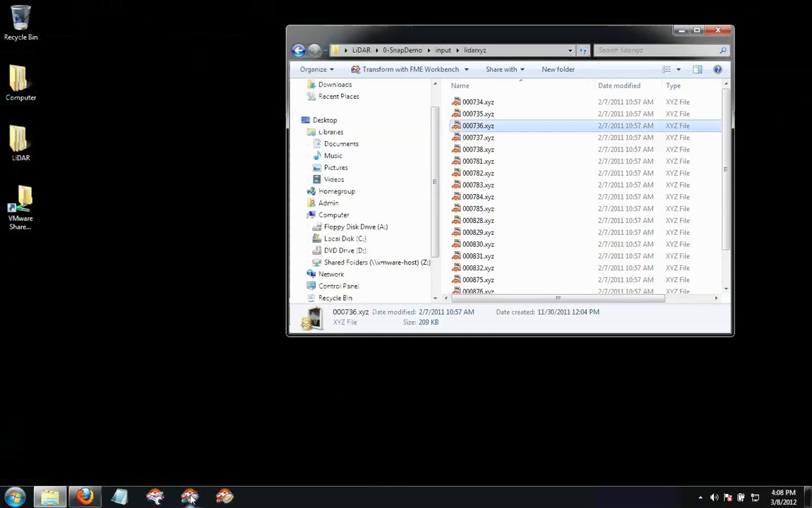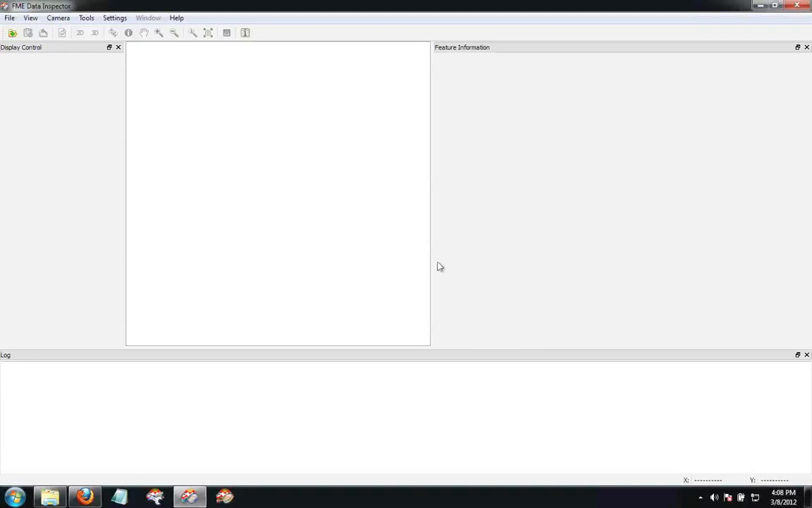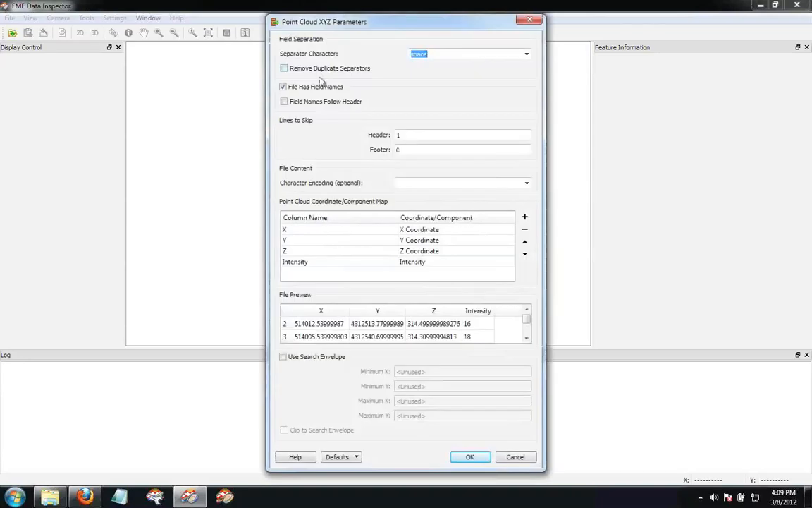So if I want to do that, the first thing we always recommend is know your data first. So I looked at it in Notepad. The next thing I'm going to do, part of FME on the desktop includes what we call a data inspector, or nearly universal viewer type of technology. And so that lets me drag this file on here. And I'm going to just check the parameters. It says that, yes, the file has field names, and it has a mapping from the column names to the XYZ components that we want to have inside of our resulting point cloud. Everything looks pretty good there.